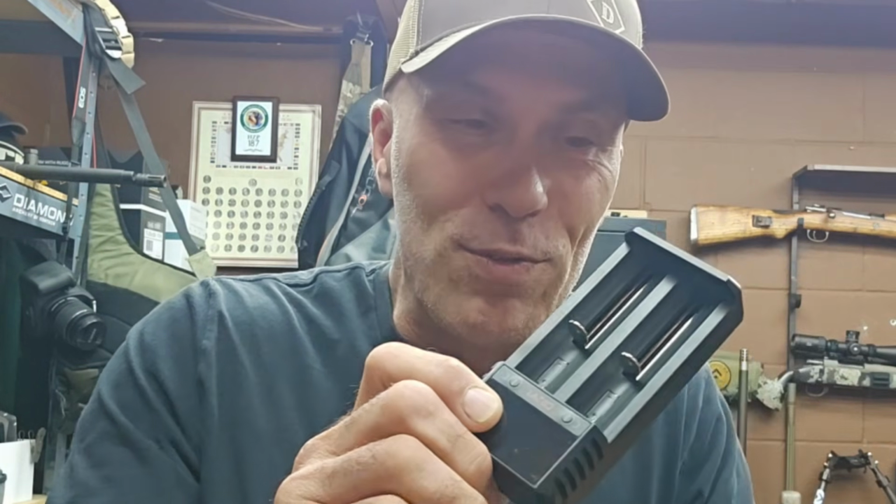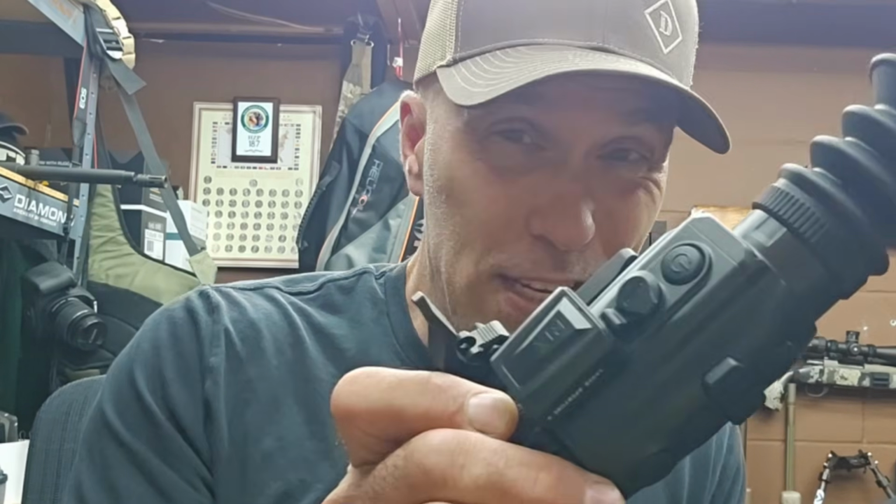You get your charger. There's your charger. Really simple to use these things. You just put your batteries in there. So you got 2 batteries. One is inside here right now, fully charged. Again, you're going to want to charge these things up like most devices. Plug it in when you get it and let it charge up overnight. Now here's your cord to plug in your charger and to plug your device into the optic. So you got everything you need there.